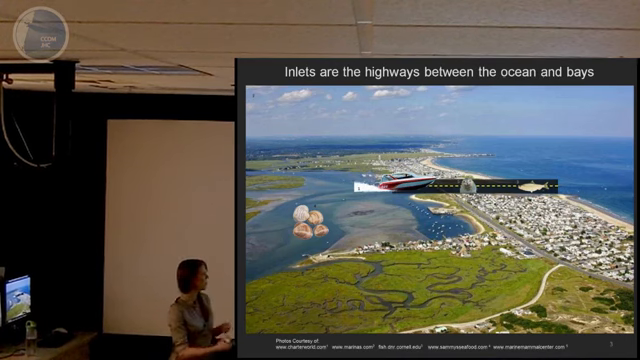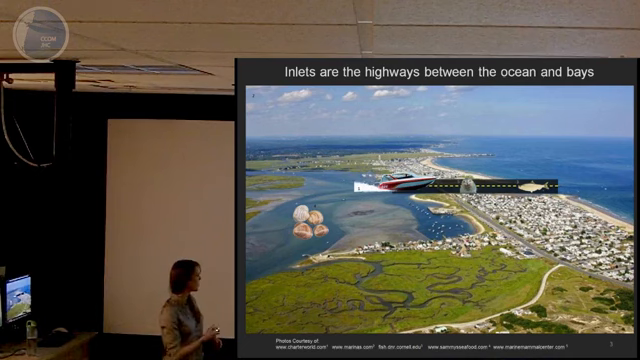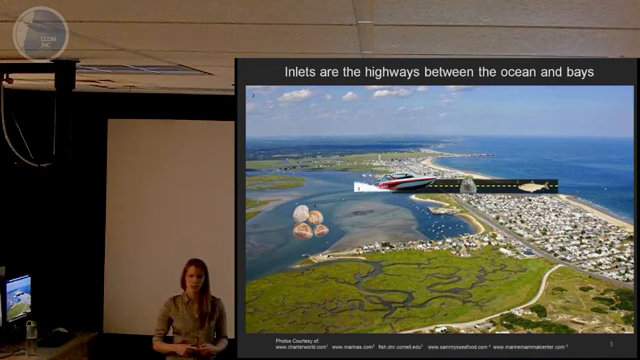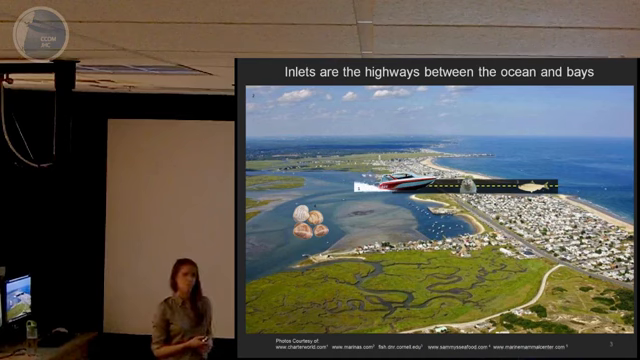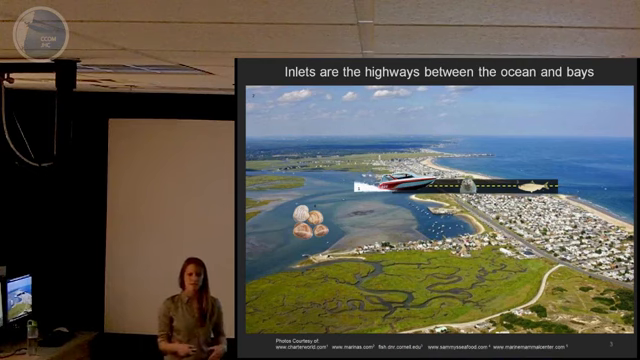Inlets are also important because they provide estuary flushing, and they're the main pathway between the saltwater, the open ocean, and the back bay areas. So that tidal flushing is really important for species such as clams or oysters, and it's also important for salt marshes. Hampton Harbor is home to over 4,000 acres of salt marsh, and it also has the most productive soft-shell clam bed in the state of New Hampshire. The fishing industry located out of the Hampton Harbor estuary area is estimated to be about $5 million in revenue per year.